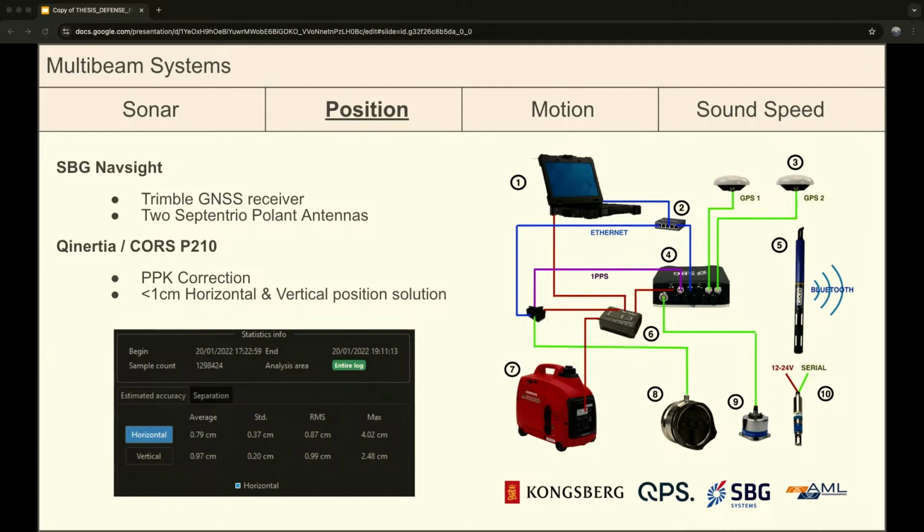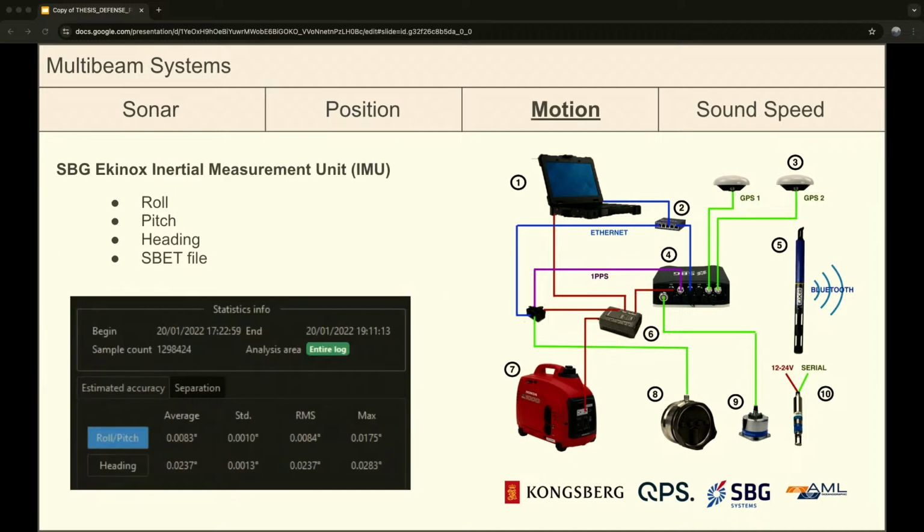And then for our positioning system, I chose the SB2 nav site, which consists of a Trimble GNSS receiver and then 2 antennas for accurate heading orientations. And then we use Inertia post-processing software as well as Core Station P210, which is that nearby base station for our PPK corrections, and that results in these horizontal and vertical accuracies of less than a centimeter.